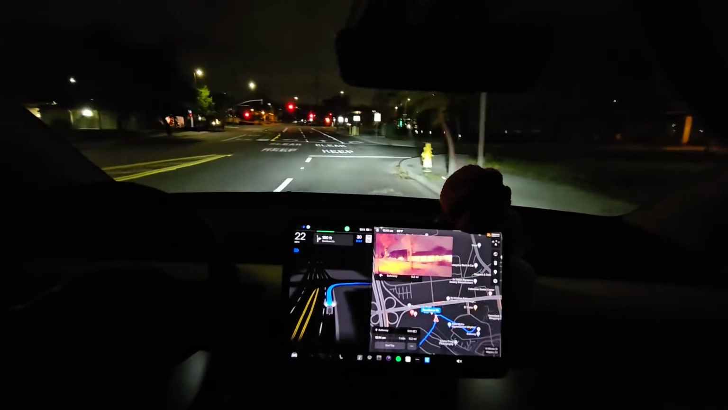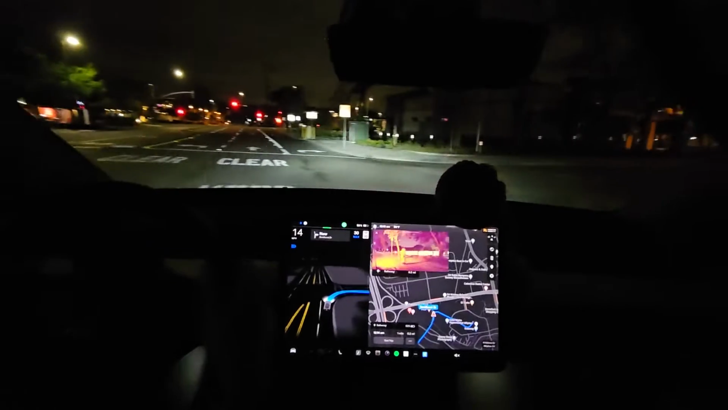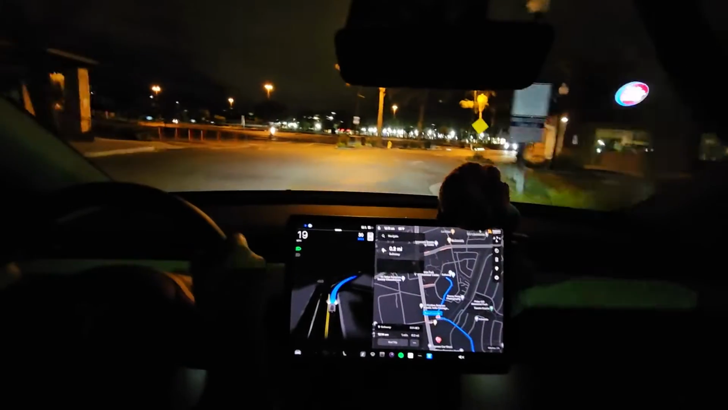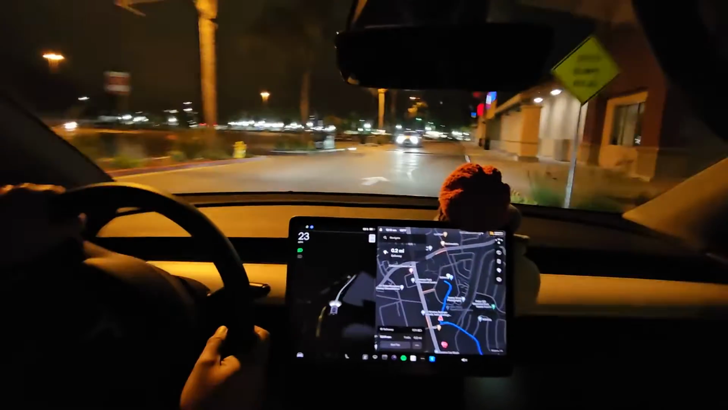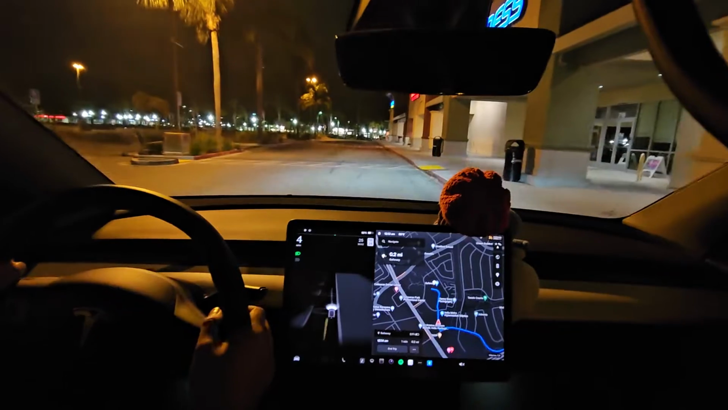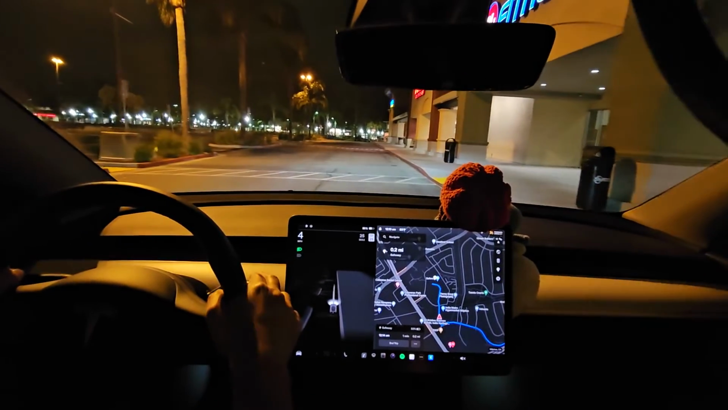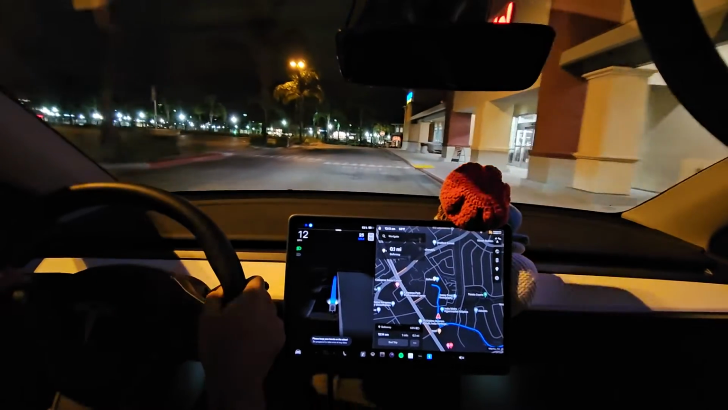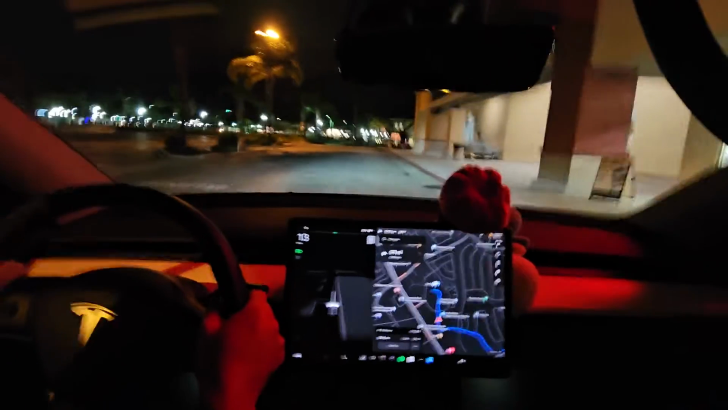But let's see, it's going to go to some speed bumps. I'm kind of curious if it will see them and if it will slow down, or if it's just going to speed through. Nope. No deal. Oh my god. It would have just hit those really hard, I think. Let's see. Nope. I don't trust that.